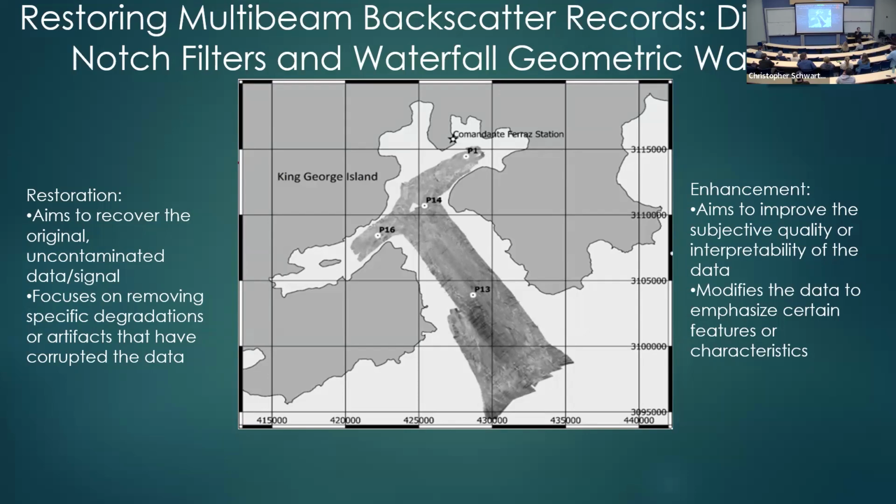And what amazed me, that's why I decided to publish it, because I started using it on all the data sets that I was getting from the Navy in Brazil, from the CPRM, our geological service there. And the theme is restoration of multi-beam records.